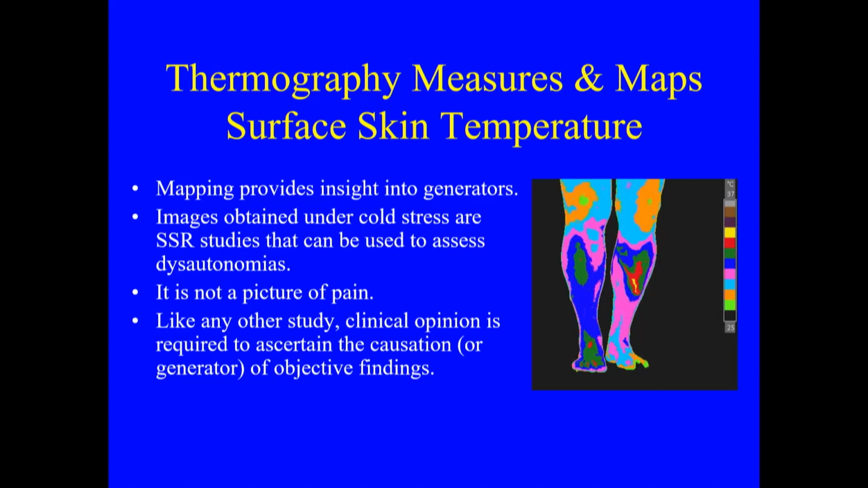The pointer's not going to come out, so I'll just have to move. Each color represents, in this particular palette, a 1 degree centigrade change. Okay? So the computerization converts that infrared image, that infrared technology data, into a color so that our minds can map it and see what we're looking at. And these palettes, just like an MRI or any other study, are different depending on the kind of study being done.